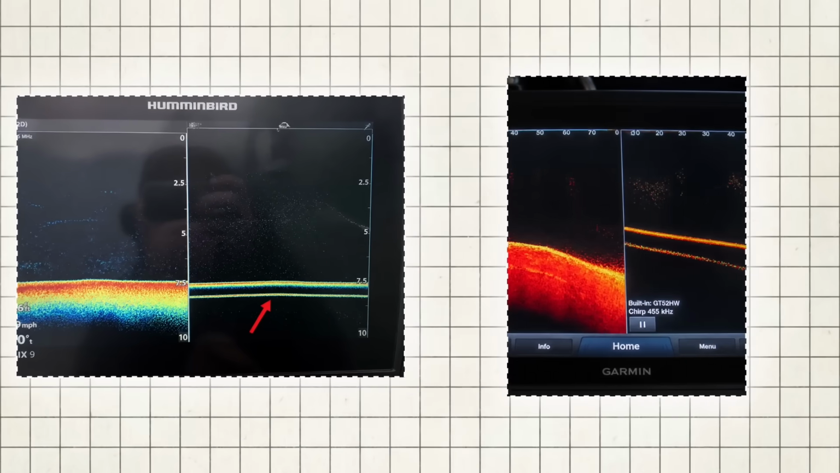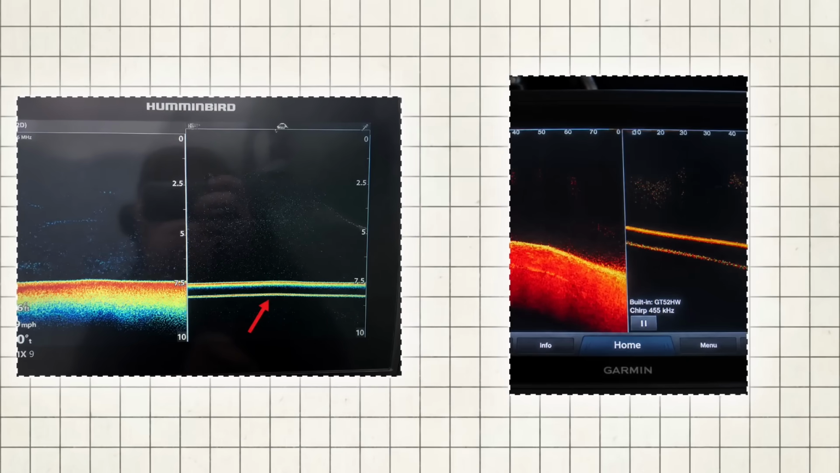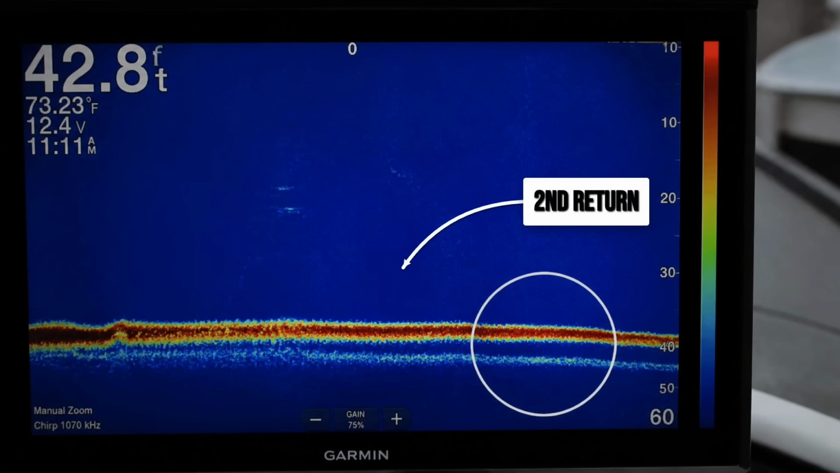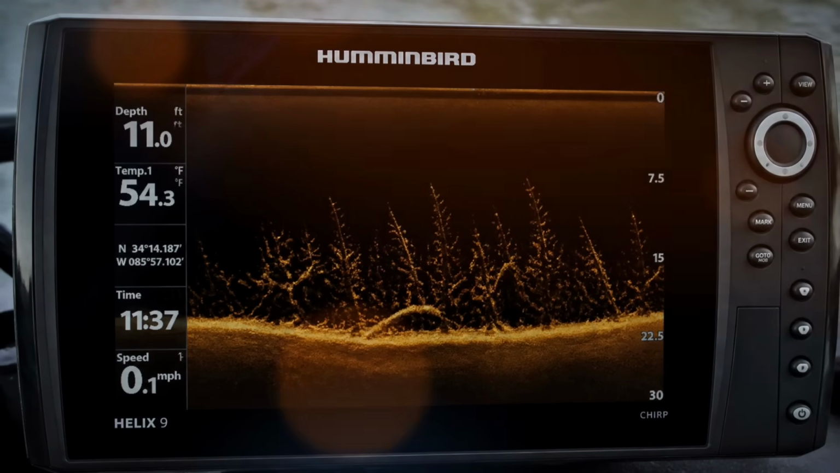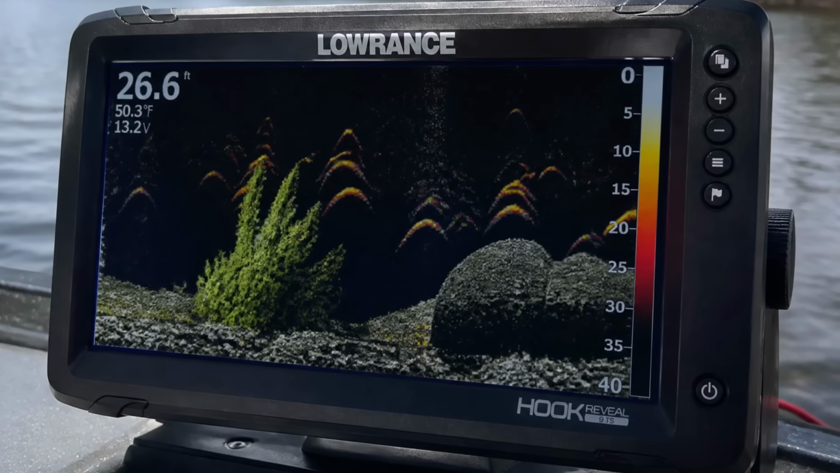Soft mud scatters the signal and reads thick and fuzzy, while genuinely hard rock reads as a thin, bright, intense line with a second echo bouncing along underneath it. So judge your bottom by color and that second return, never, ever, by how big the line looks. And the same color logic sorts out your cover. Brush, timber, and rock